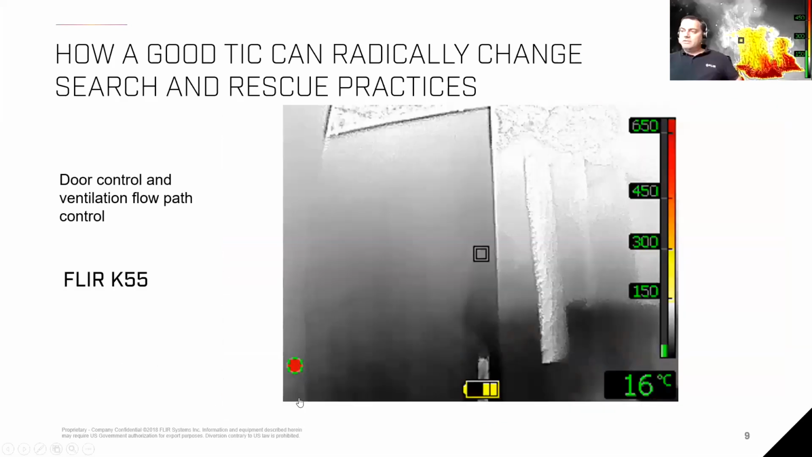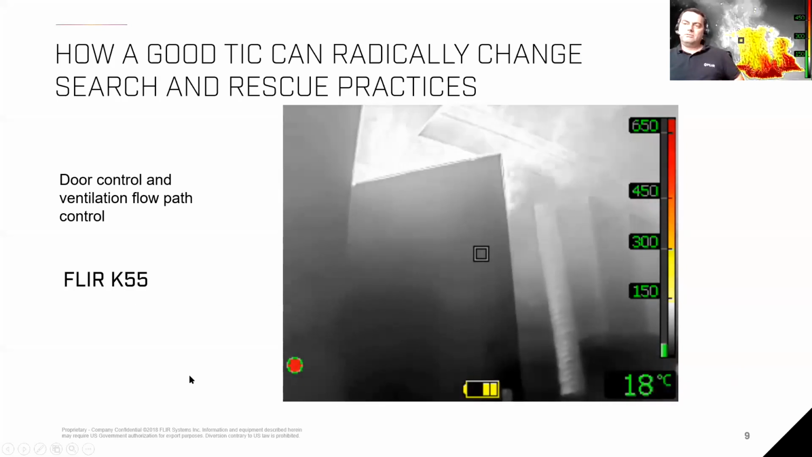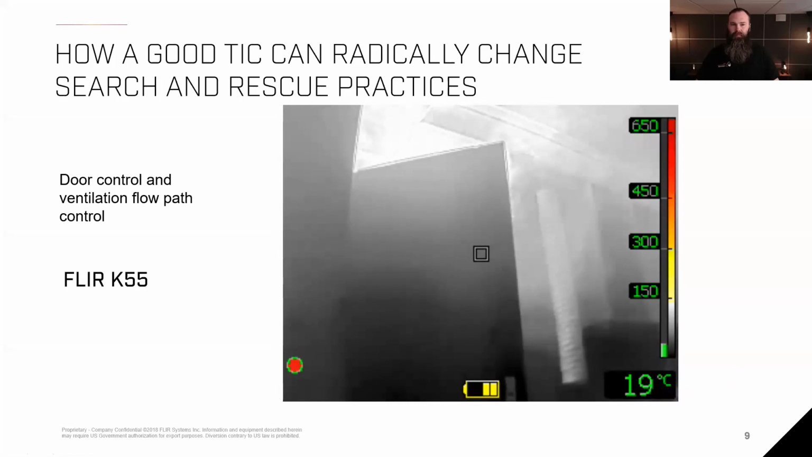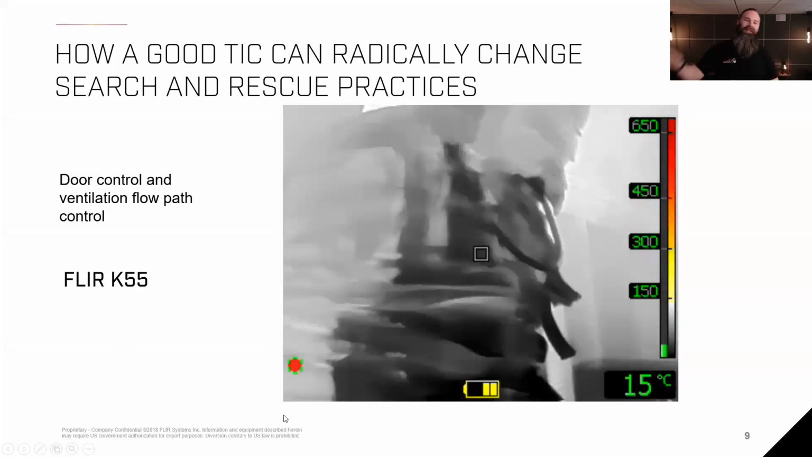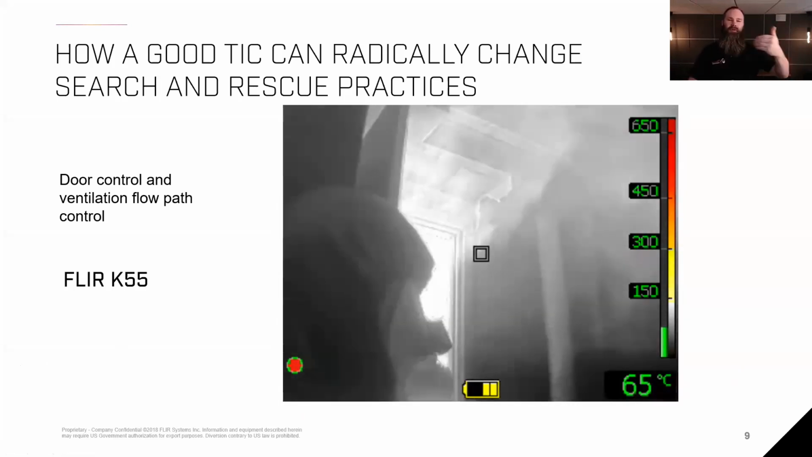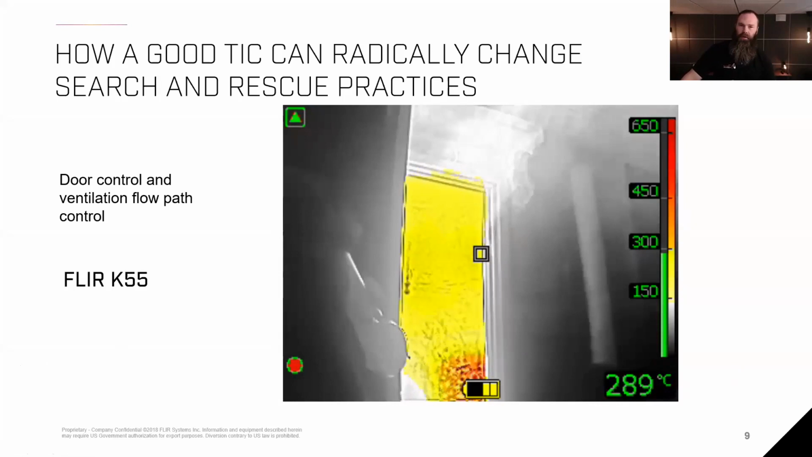Right, another video we have here is actually checking a door and using the camera to check the ventilation or flow path control. So what do you see here? Yeah, this is my video, as you pointed out earlier. It's me at the door here, and we're doing a training burn again. The fire is on the other side of that door. I'm using the door as my tool to control the fire development, and we're looking at the fire flows. We're going to do gas cooling and so on.